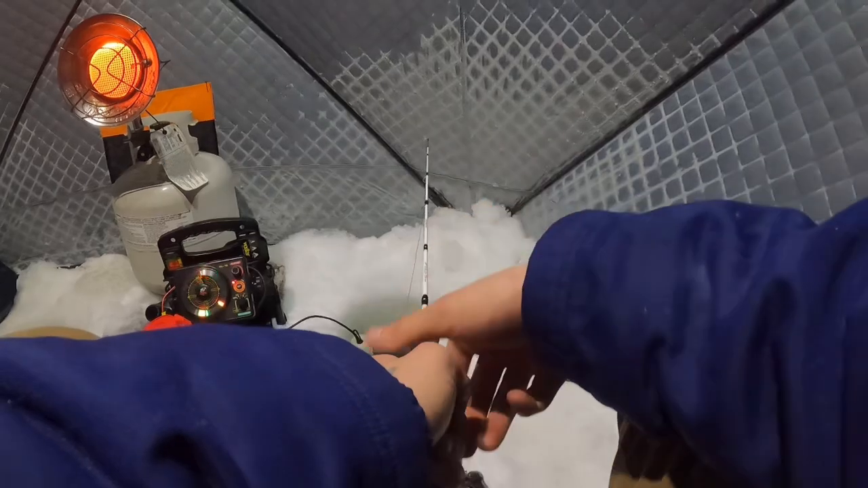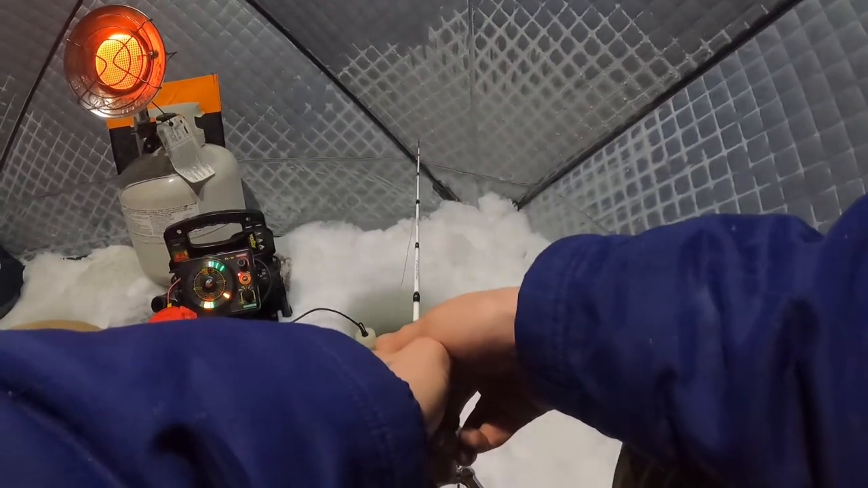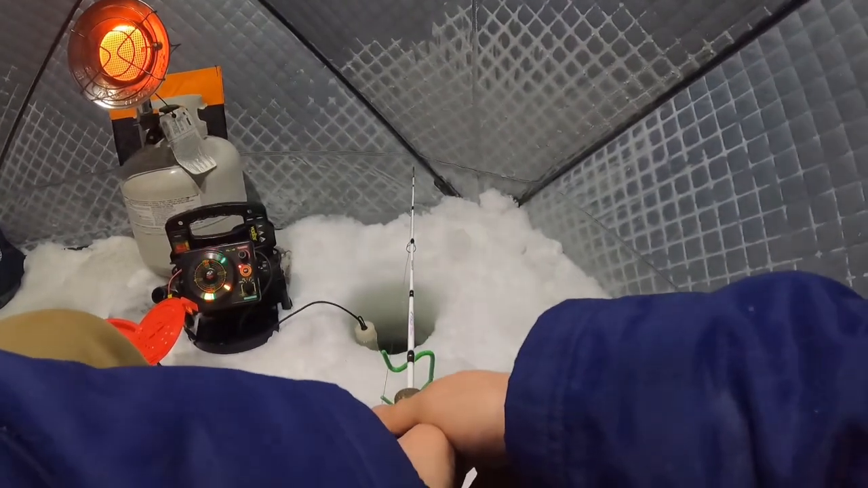That dang woman trying to rush me while I'm fishing. Can't she see I'm catching stuff?